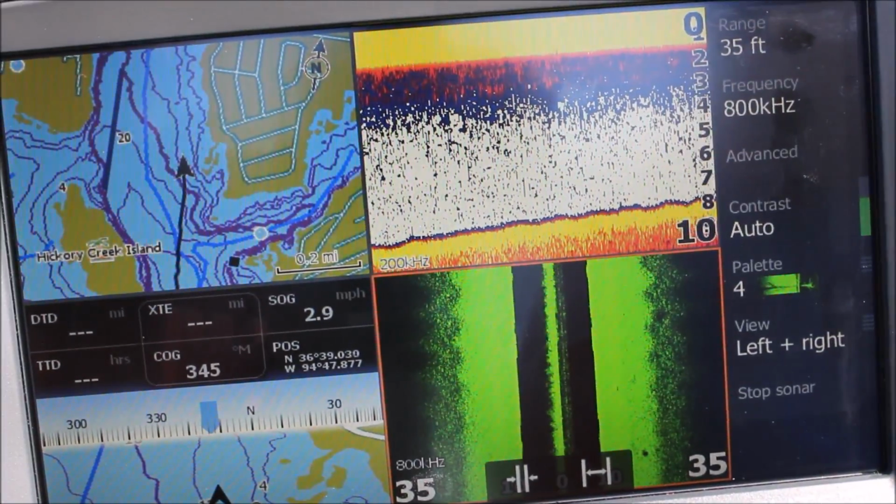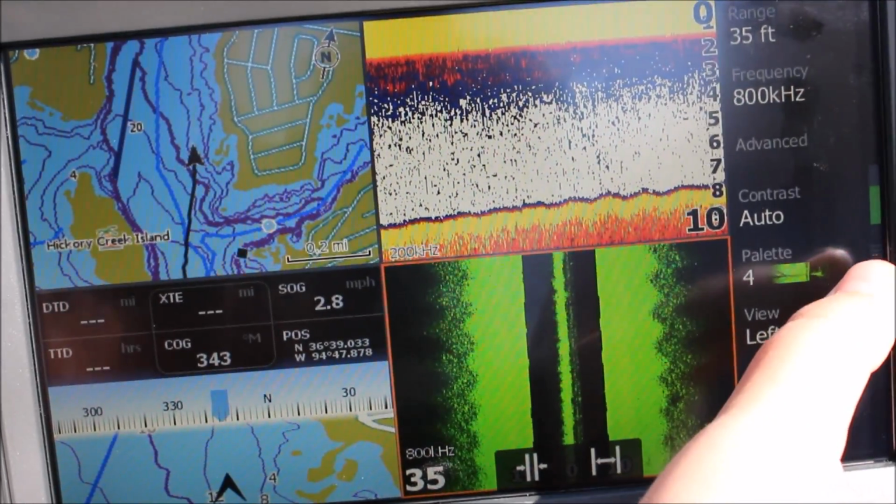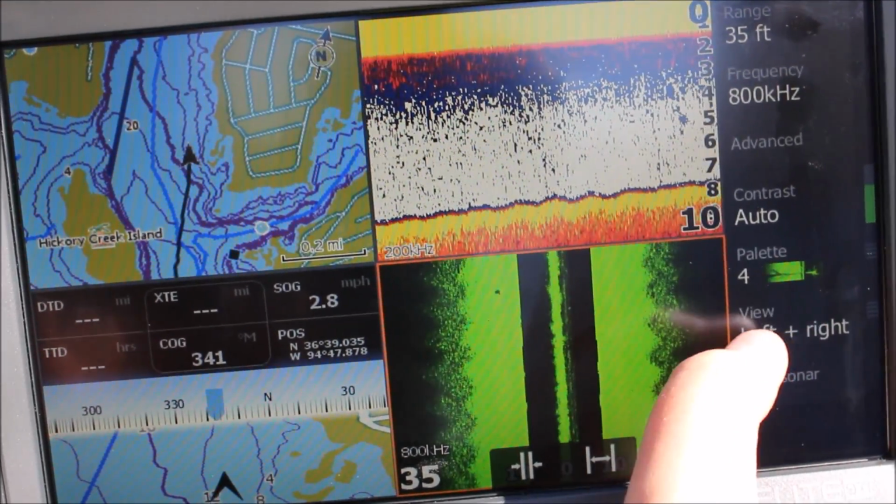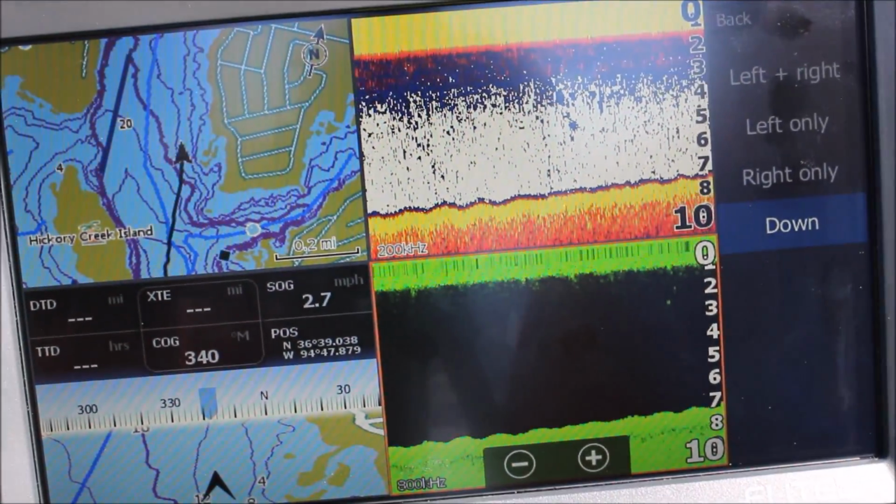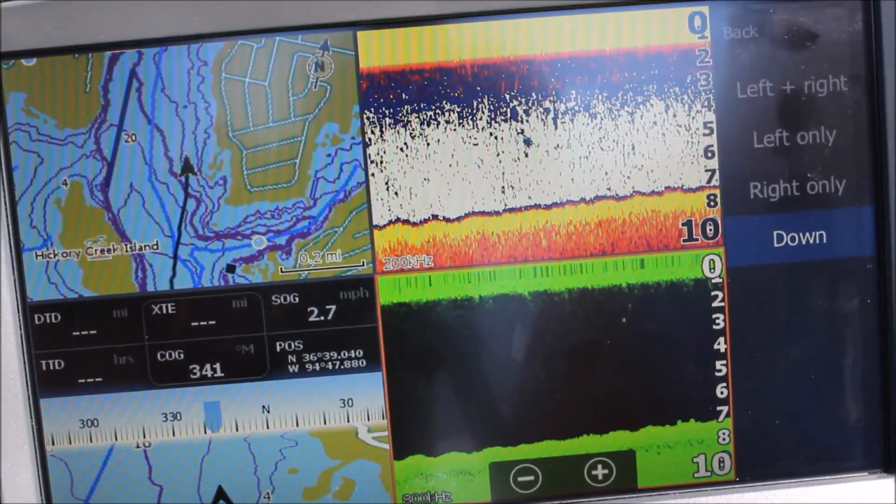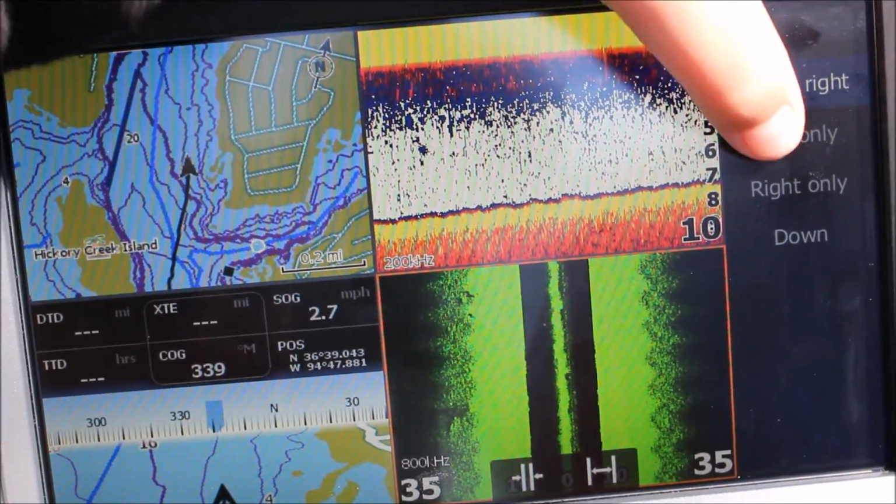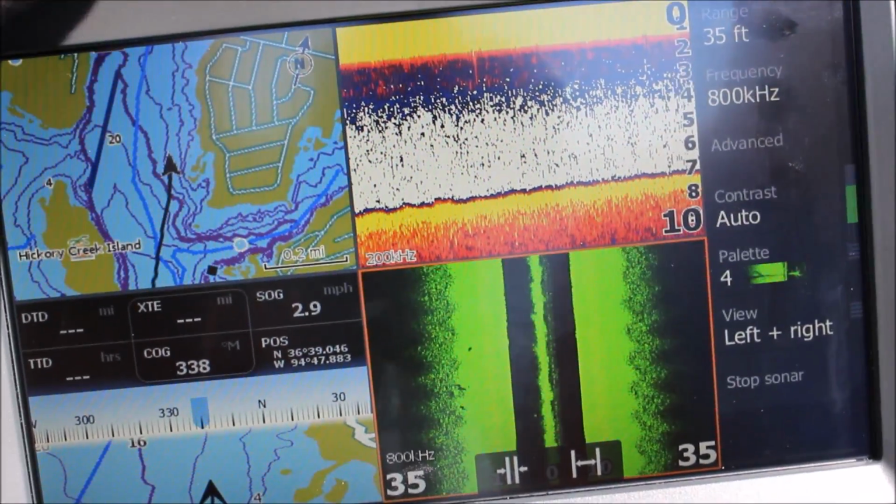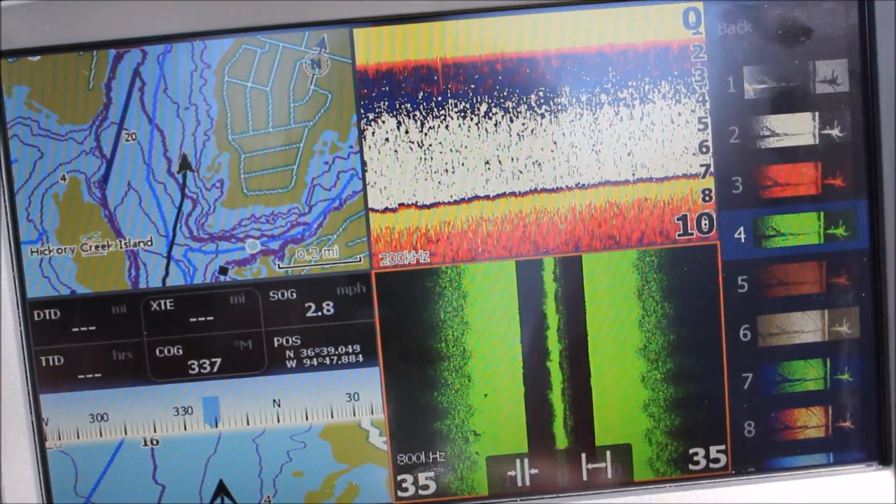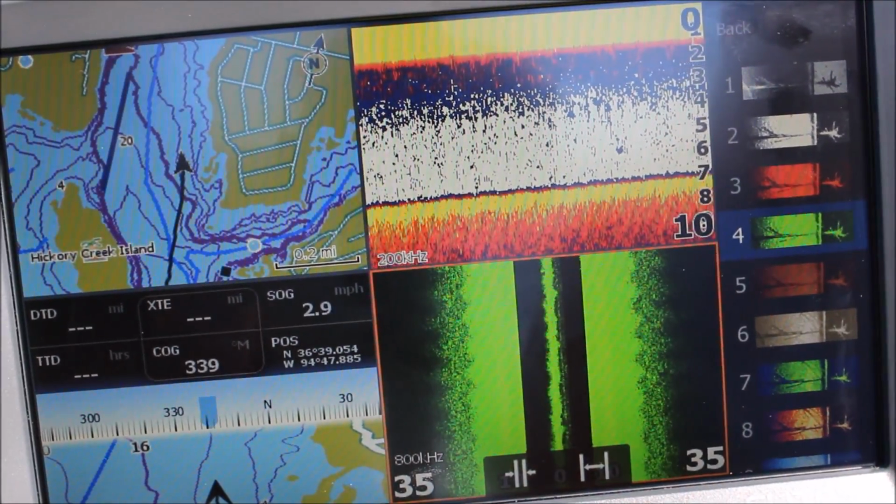To change that, you can just click on this right here, go to view, and change it to down scan, and it'll change itself to down scan. But I like to keep it on left and right, and you can put it on left only and right only. And then you can change your colors here on palette. You can change it to whichever color you like. I personally like this lime green.